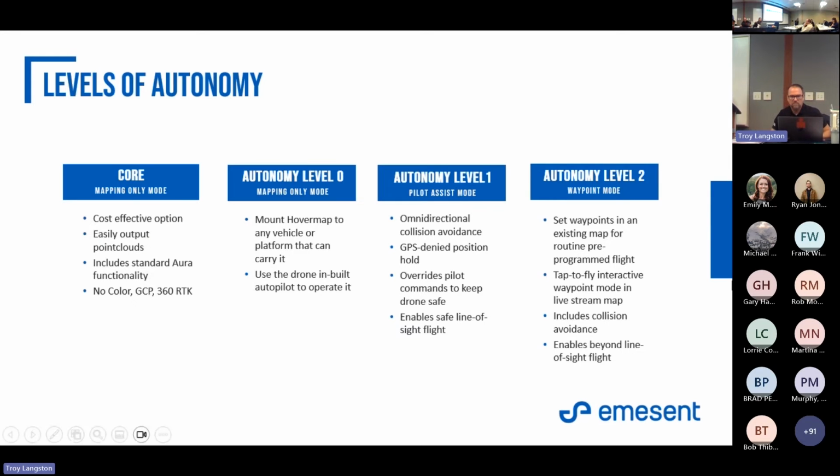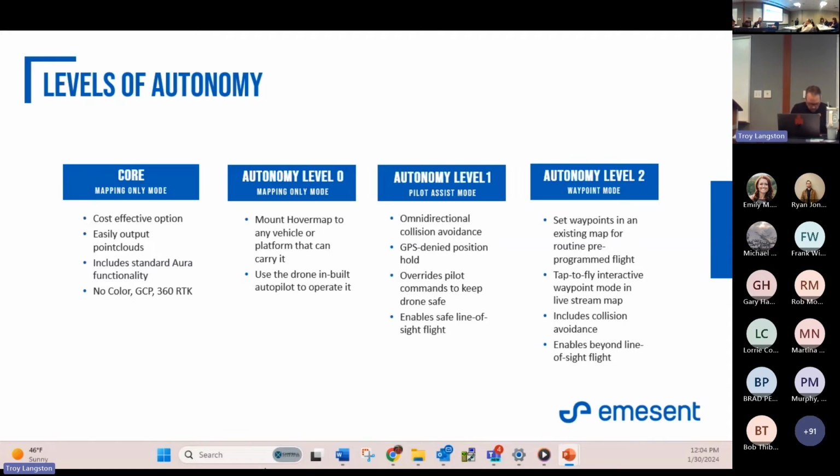With Core, it includes all the same mapping features as the rest of the Hovermap autonomy levels. So you can do all of the merging in Aura, which is our software, where we do the processing. You can do noise reduction, filtering, moving object removal. What you don't get with Core is the colorization, GCP, RTK, and 360 camera.